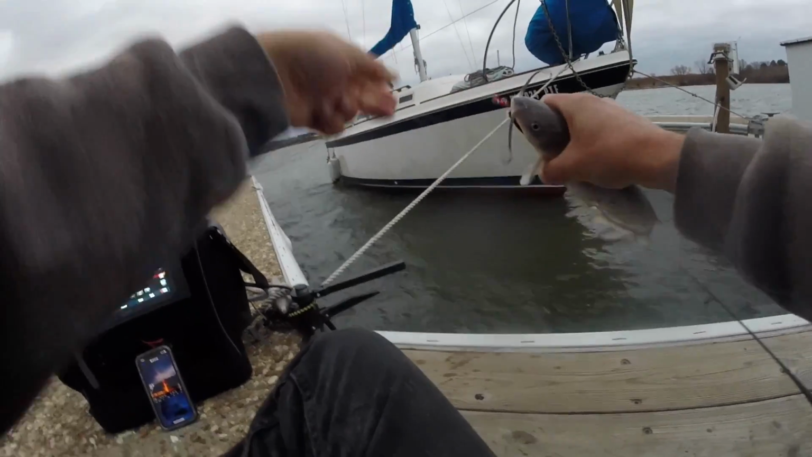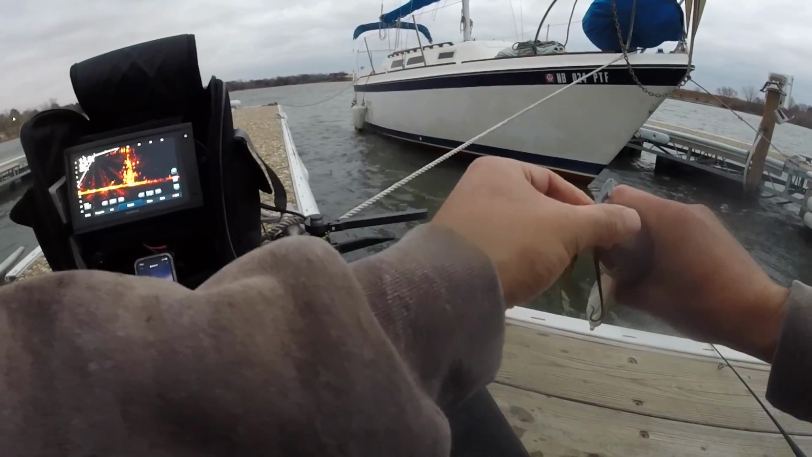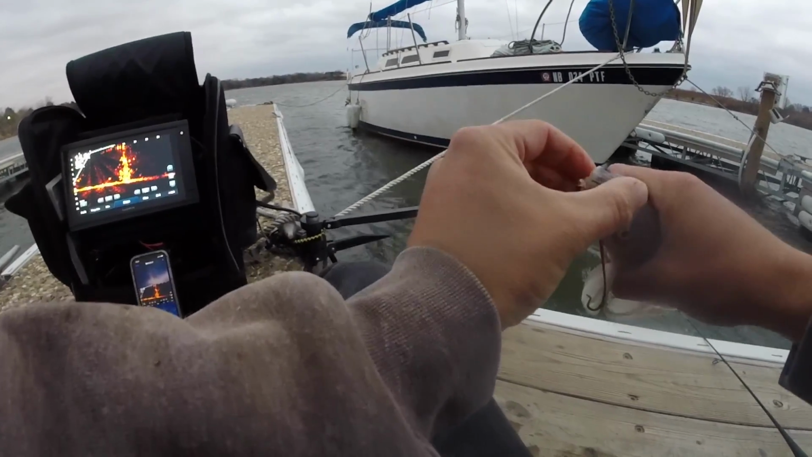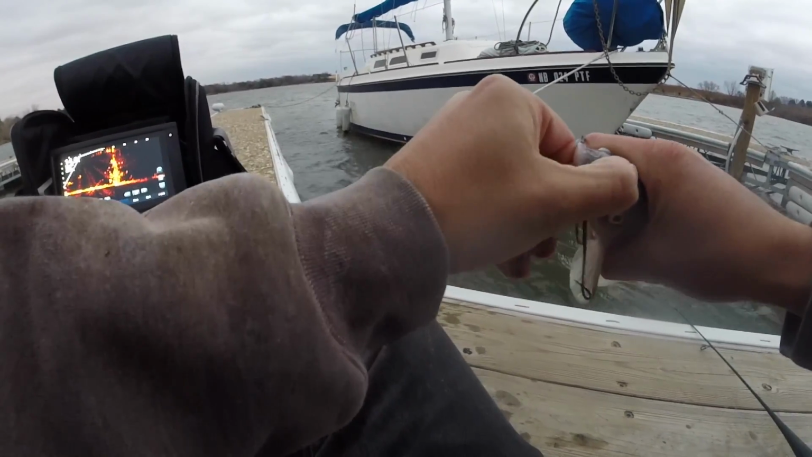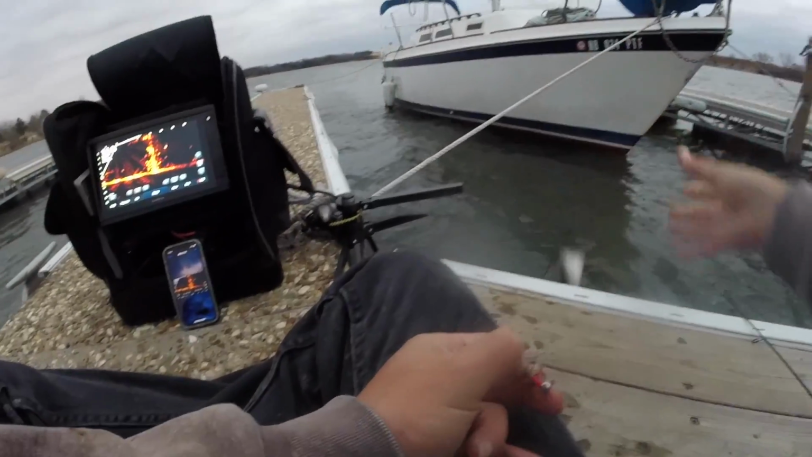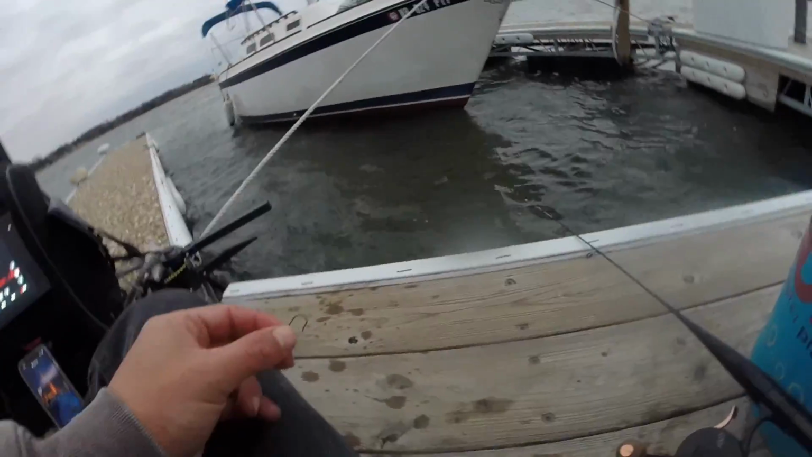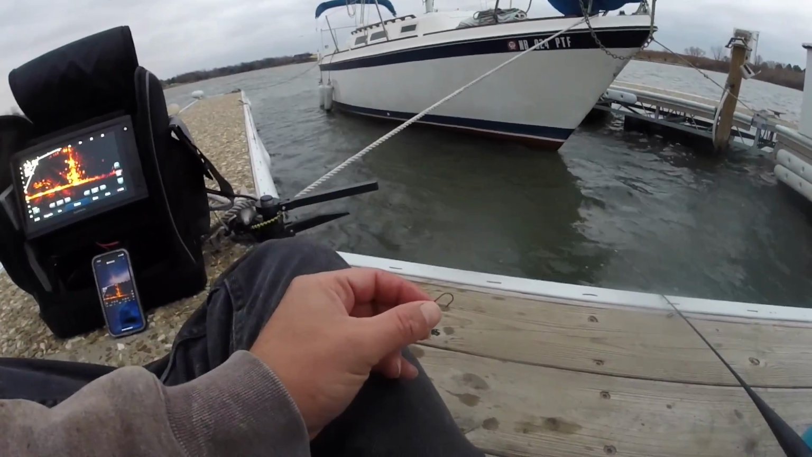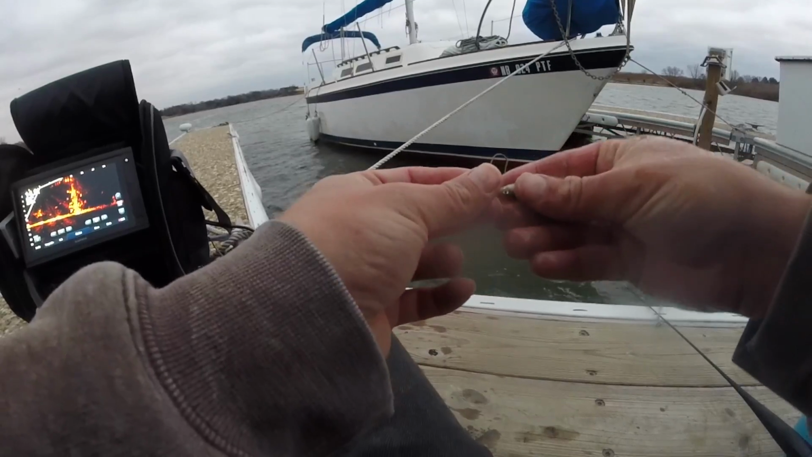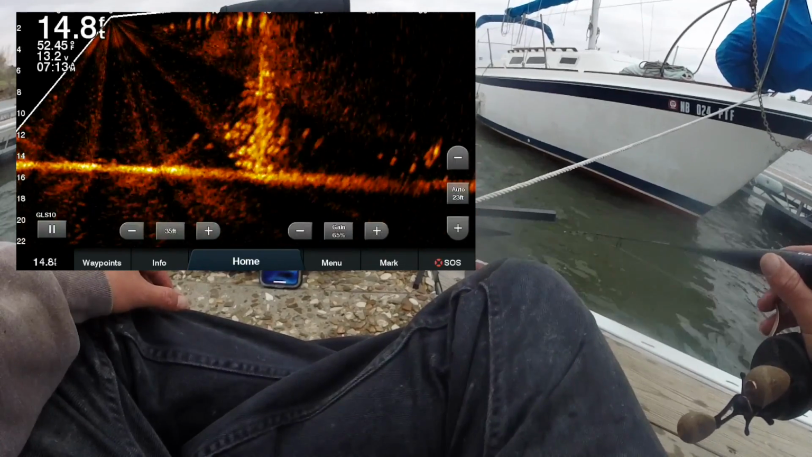That's the cool thing about Panoptics, is you can kind of tell what they are. And I was hoping it was like a 6 or 7 pound walleye, but I mean, a little channel cat's cool. I've been doing this a long time and I've never caught a little channel cat. I keep saying that in every video, but nifty. Mangled my minnow, but we got him. Looks like there's a couple more channel kitties down there.